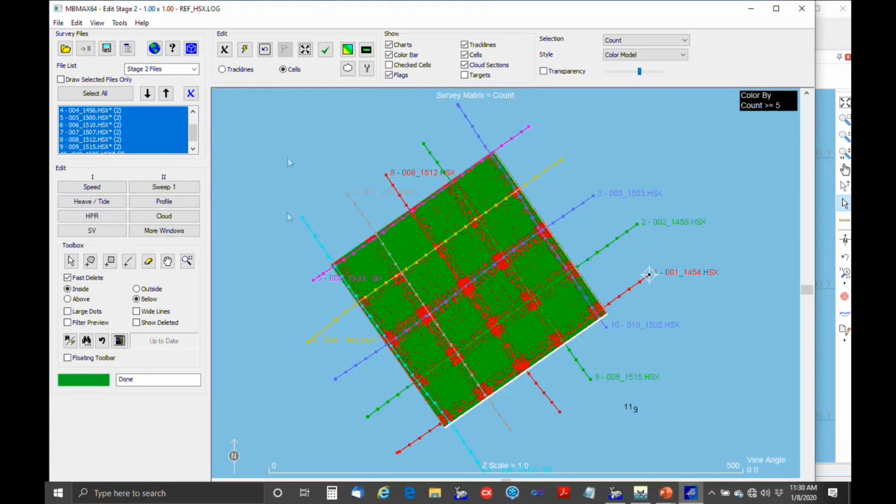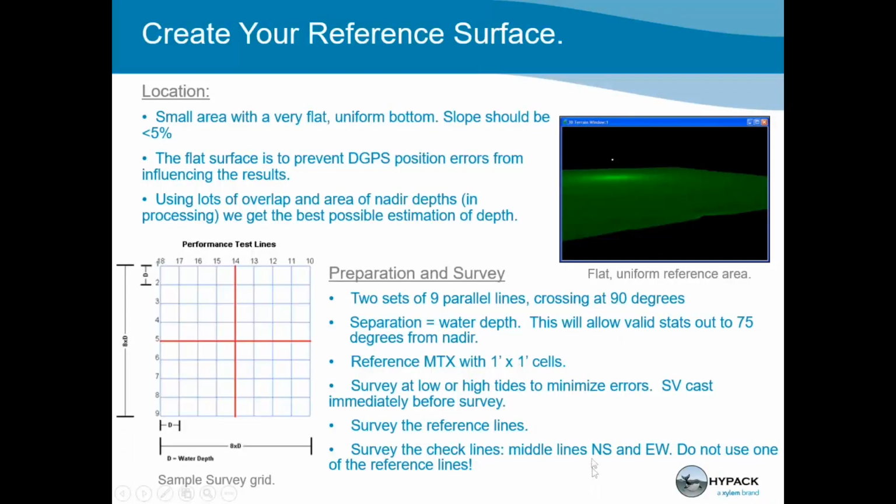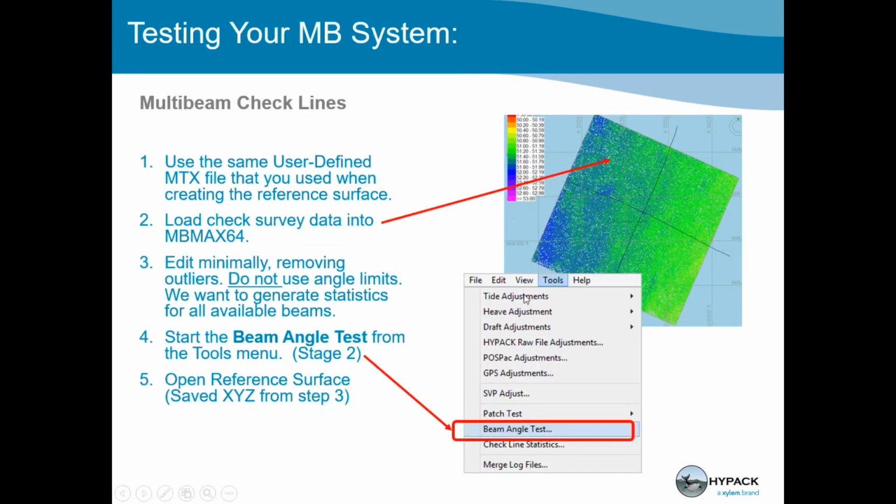So that's the first part of it, the reference surface. And once you've created this, you can use it over and over again. Okay, and this is just a little description of how you edit the data and save it so that you've got a good surface. And then the testing comes in.